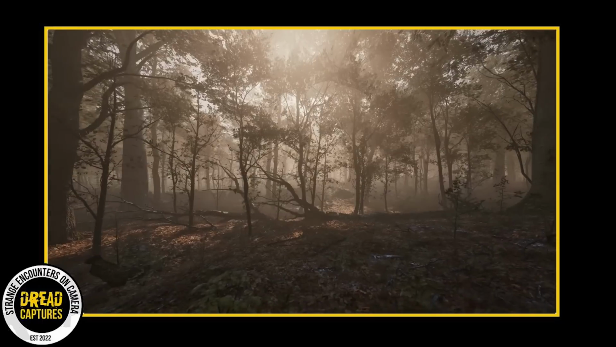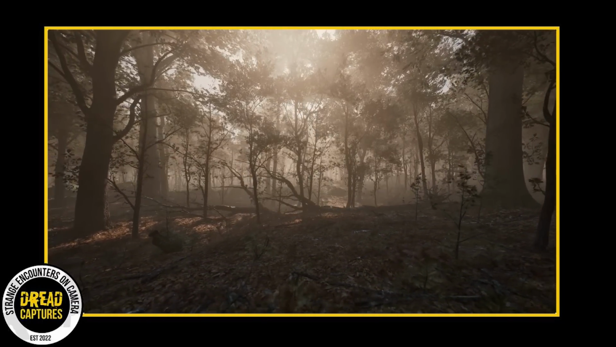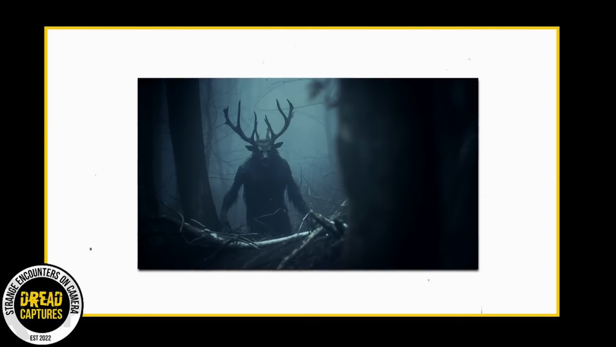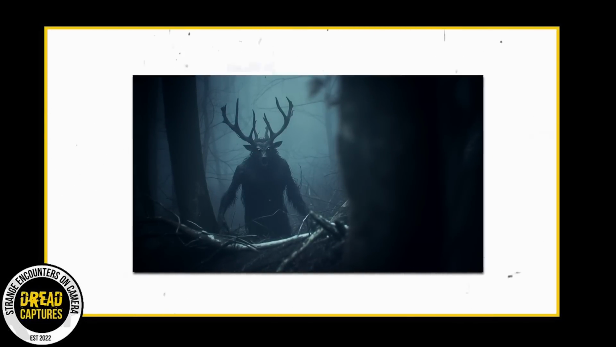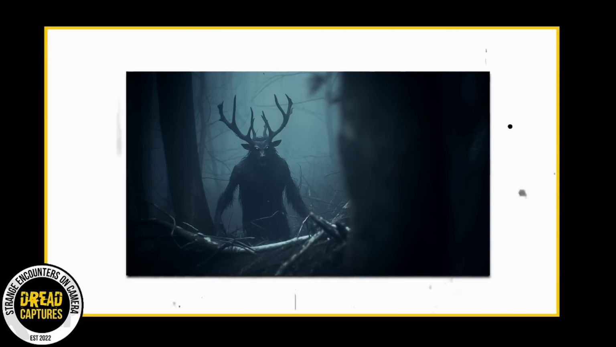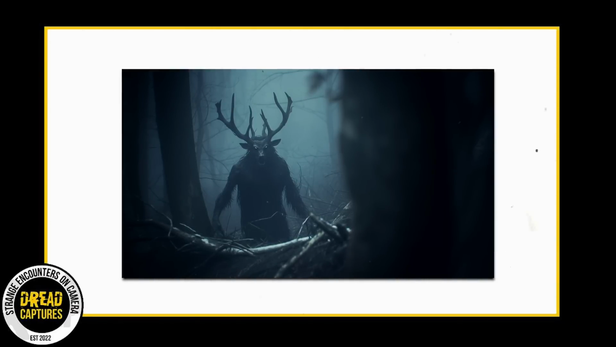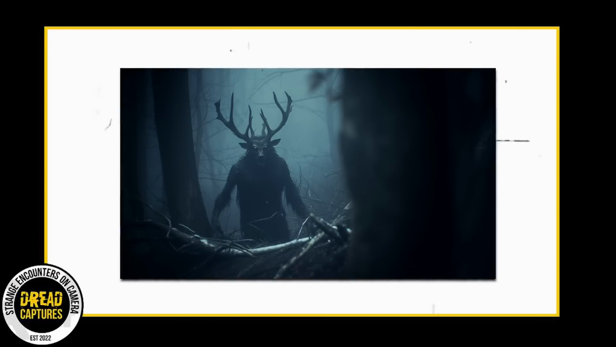The encounter happened just as the sun was setting. In the faint twilight, I saw it. A creature that towered over me, around 9 feet tall, standing on what seemed to be deer-like legs. Its skull-like face adorned with antlers, eye sockets glowing with a ghastly yellow light.